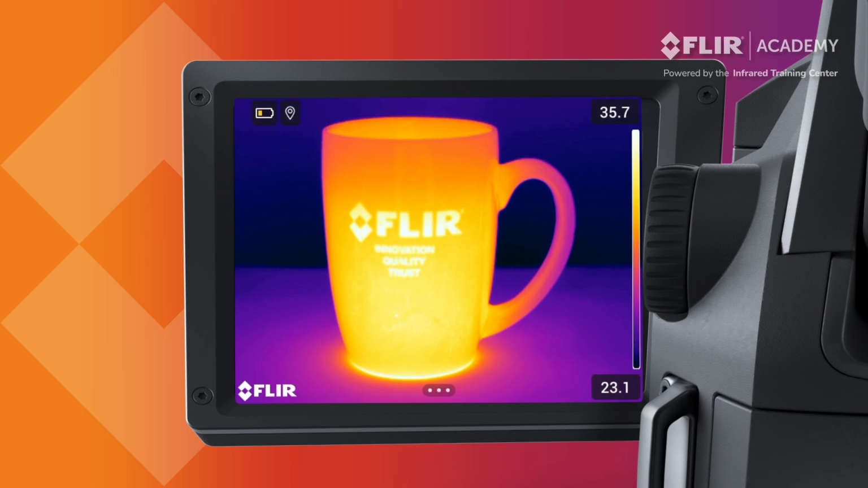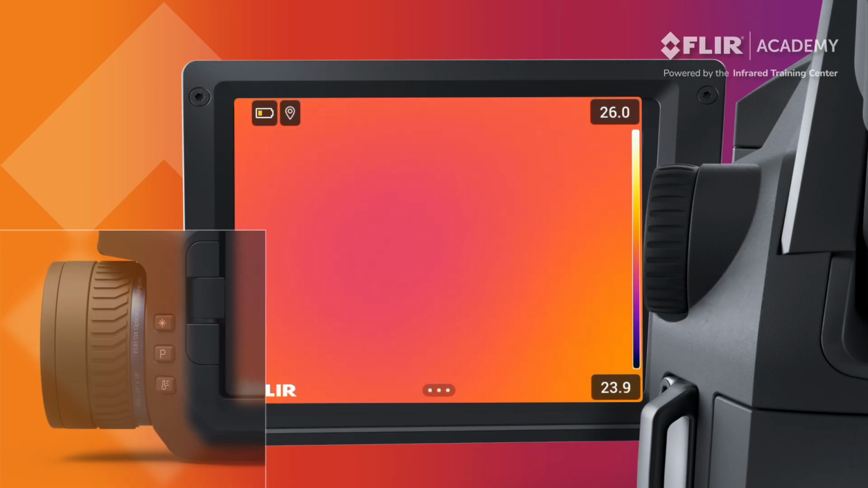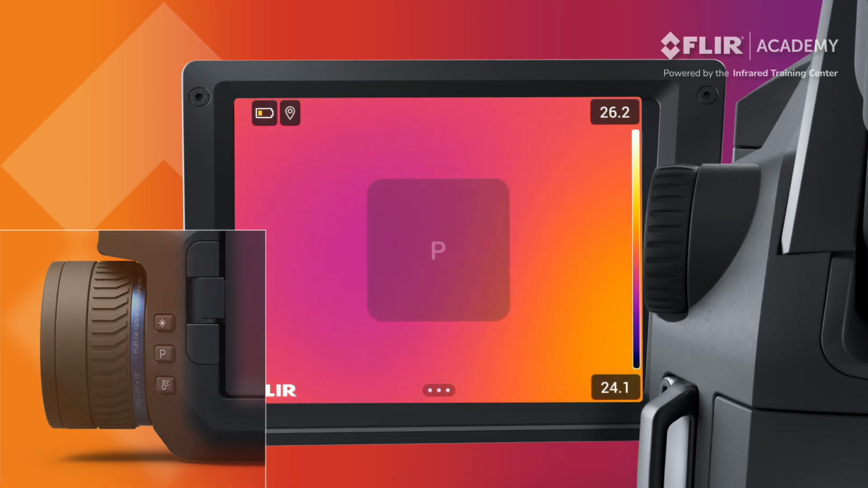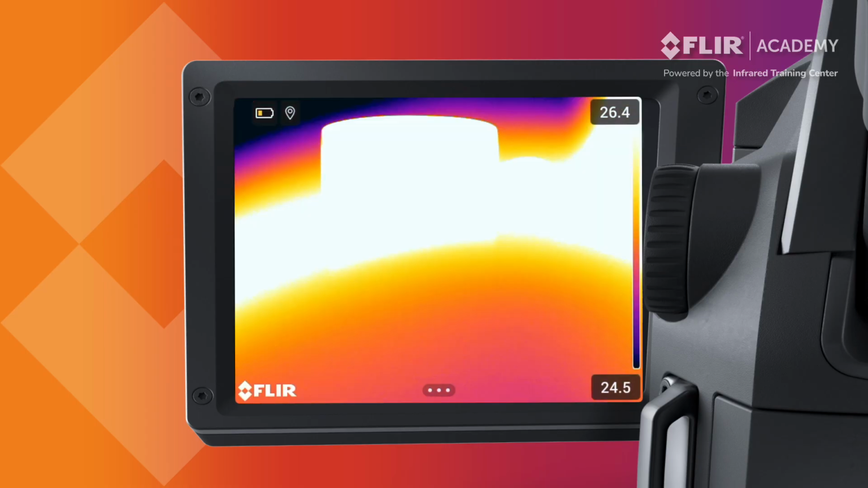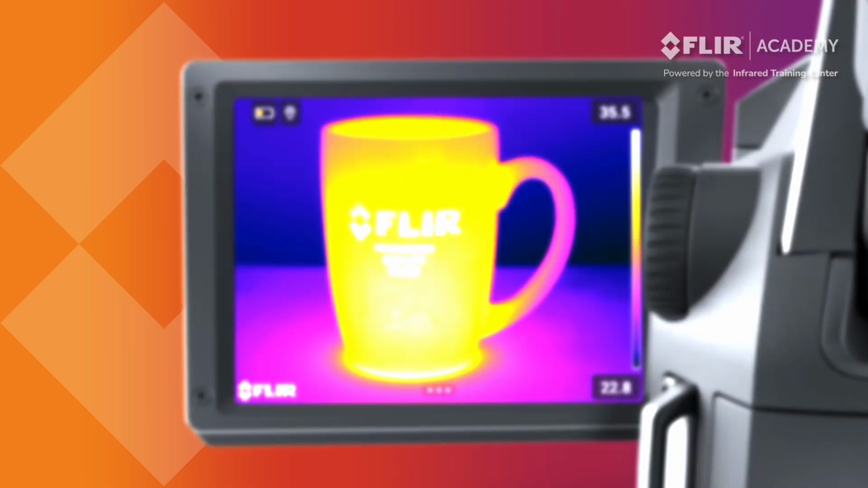Next, place the lens cover on the camera and initiate a non-uniformity correction by pressing the Programmable button. The word Calibrating should appear at the top of the display. Once complete, operators can now remove the lens cover and resume their inspection.